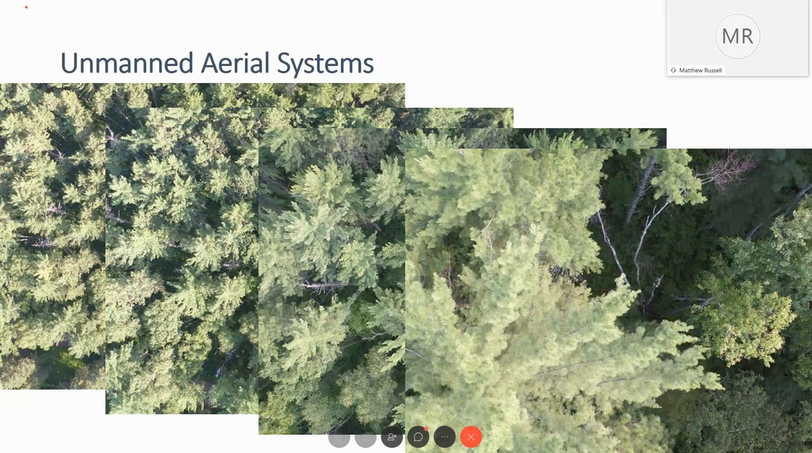For the Lake County area, we knew that we weren't going to be able to cover the entire LiDAR collection area because of the Boundary Waters and the cost of collecting that data. So we wanted to identify another methodology for collecting field data in association with LiDAR.